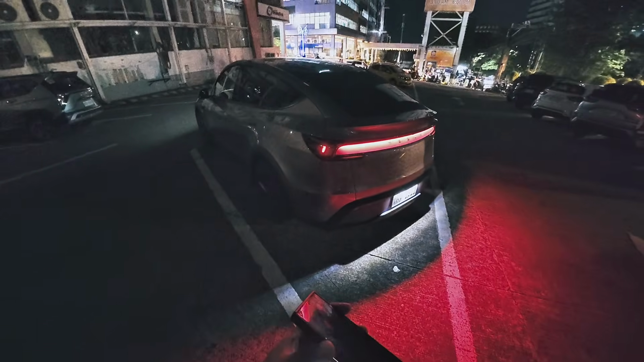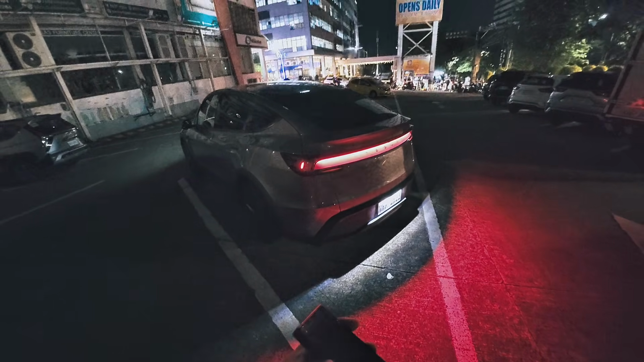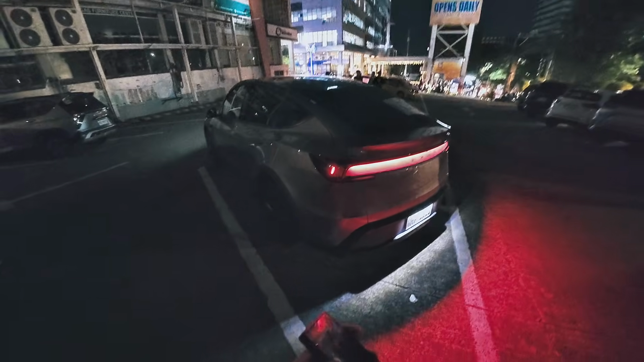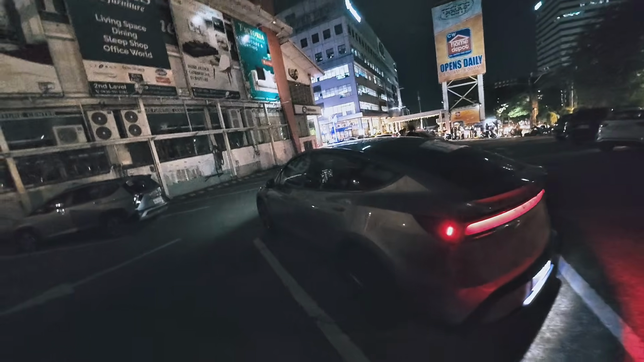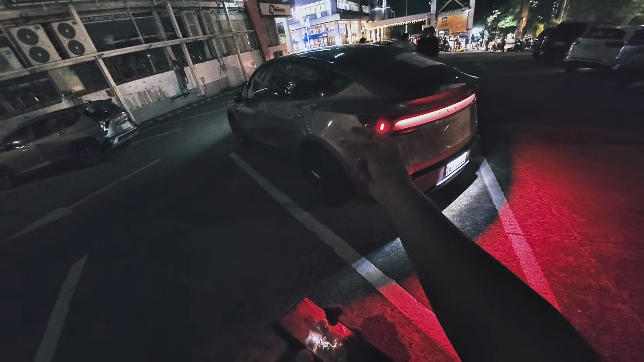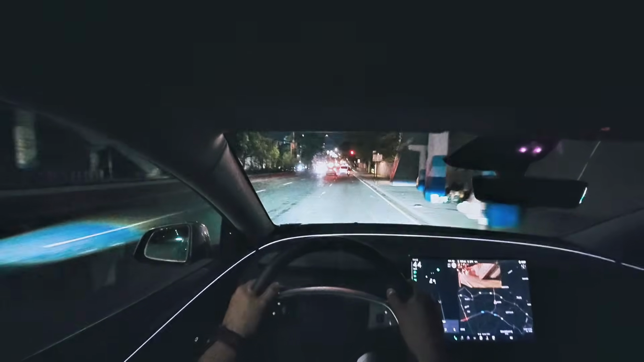But I'm just glad that the Tesla Model Y is now available right here in the Philippines, and it's quite affordable too. Alright, so if you guys are ready for the drive, let's head on out in a snap. 3, 2, 1, let's go. Alright, so we're now behind the wheel of the Tesla Model Y.